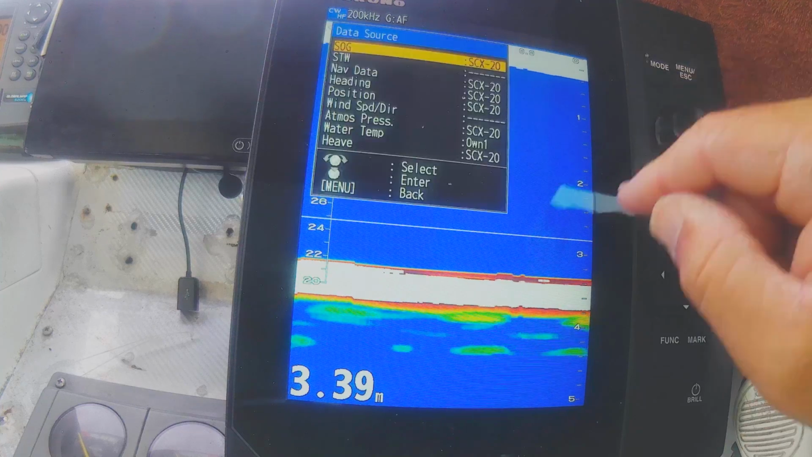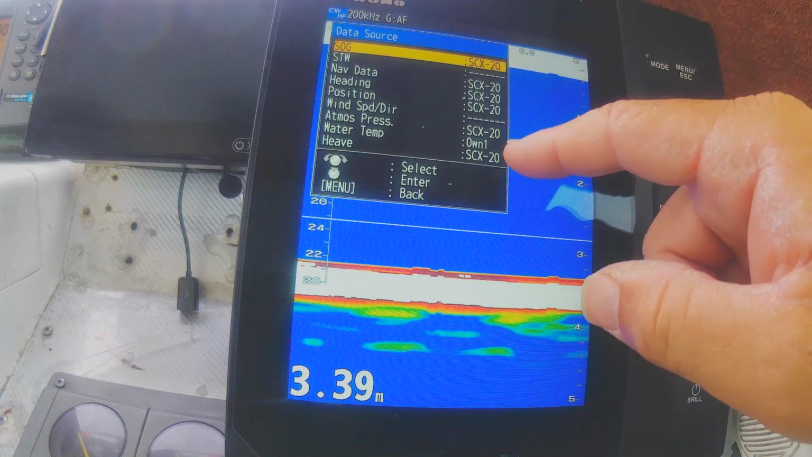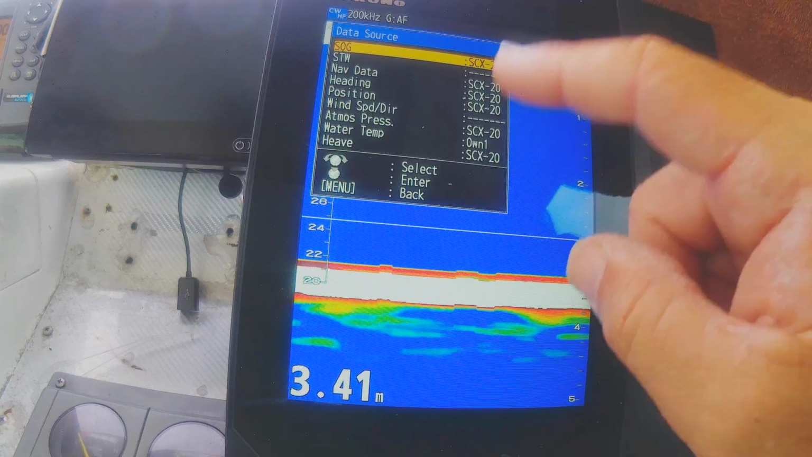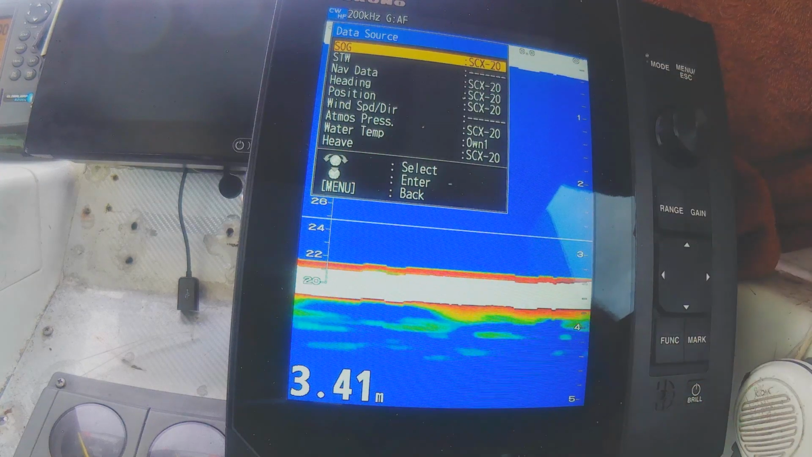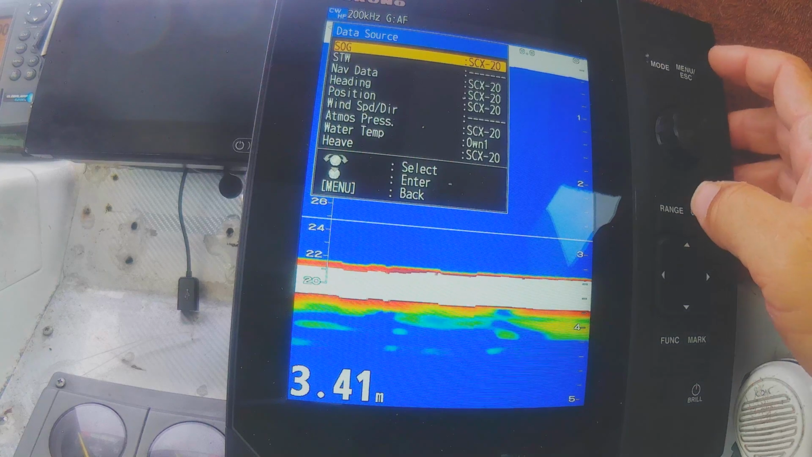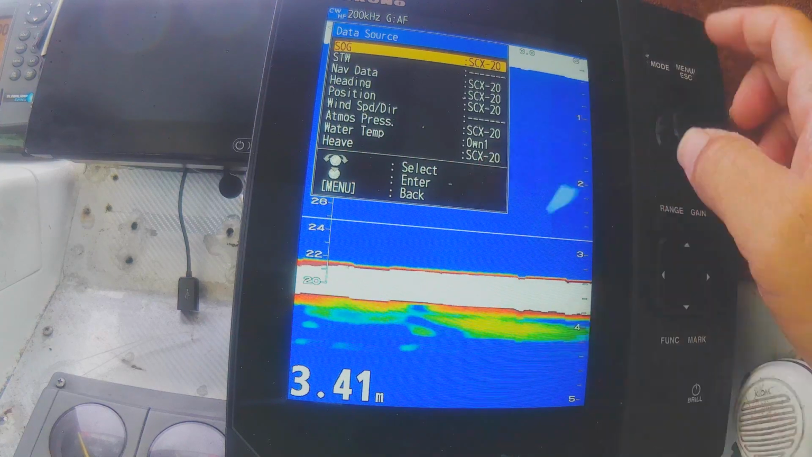Data source, and this was the other place we had to set up the SCX. You've got to do the two of them, and I think I'd only done the one, so we were missing all the information. So once again, speed over ground, etc. Heave's off the SCX20.